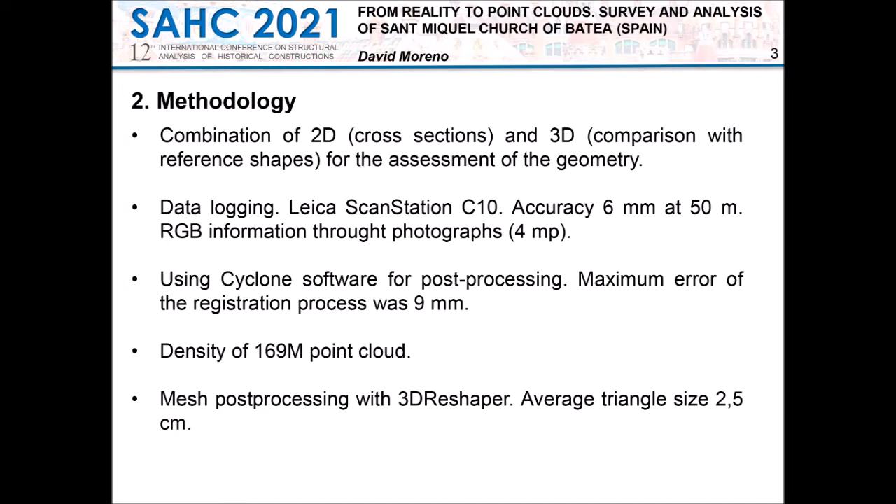The software Cyclone was used to register the point clouds in the same local coordinate system with a standard deviation of 3 mm. The maximum error of the registration process was 9 mm, which was adequate for the assessment, and the density of the obtained point cloud was more than 169 million points. After that, 3D Reshaper was used to generate a 3D mesh of the model from the selected points. The mesh density was adjusted to an average triangle size of 2.5 centimeters, which was later refined using the same program to avoid aberrations due to the point cloud noise.